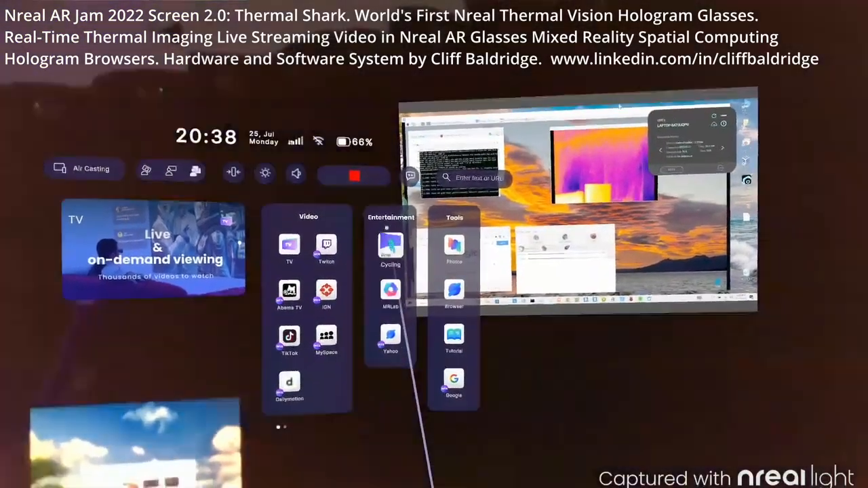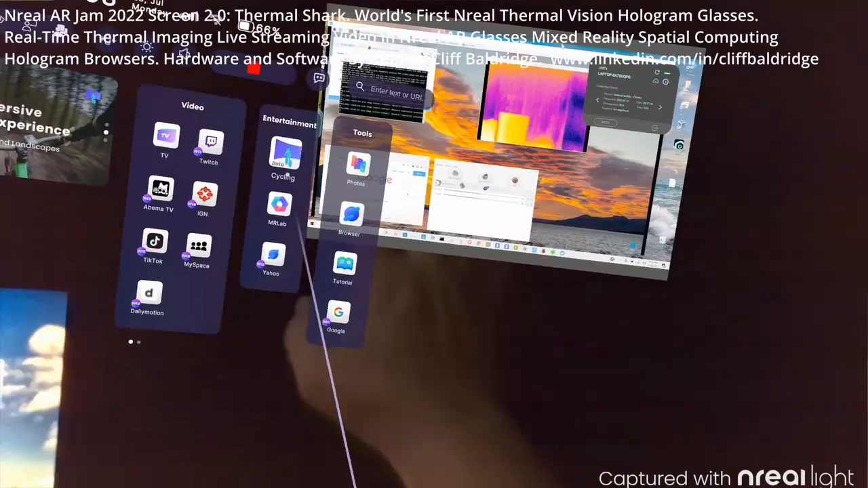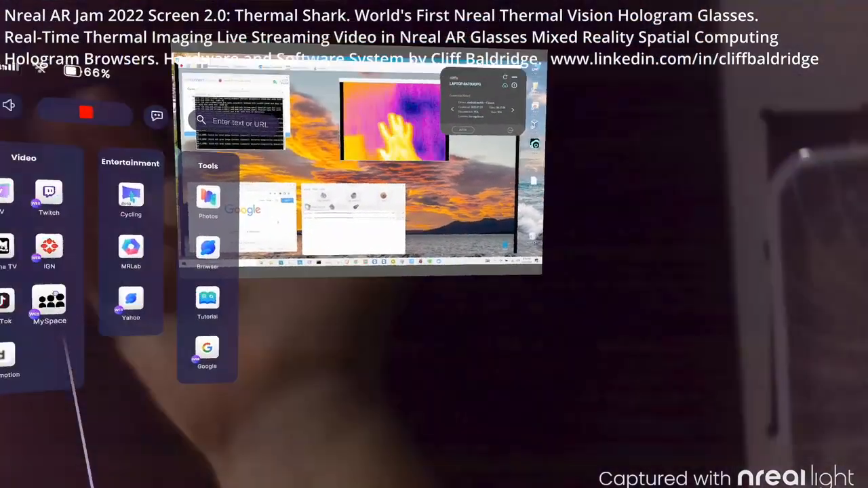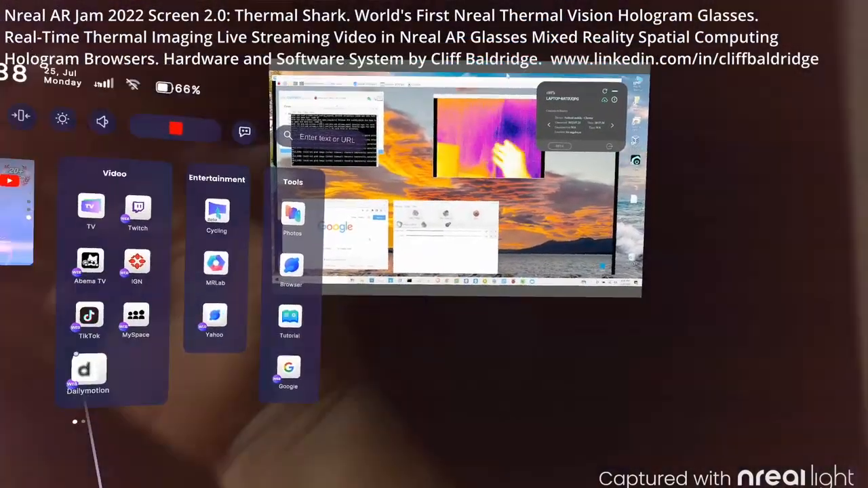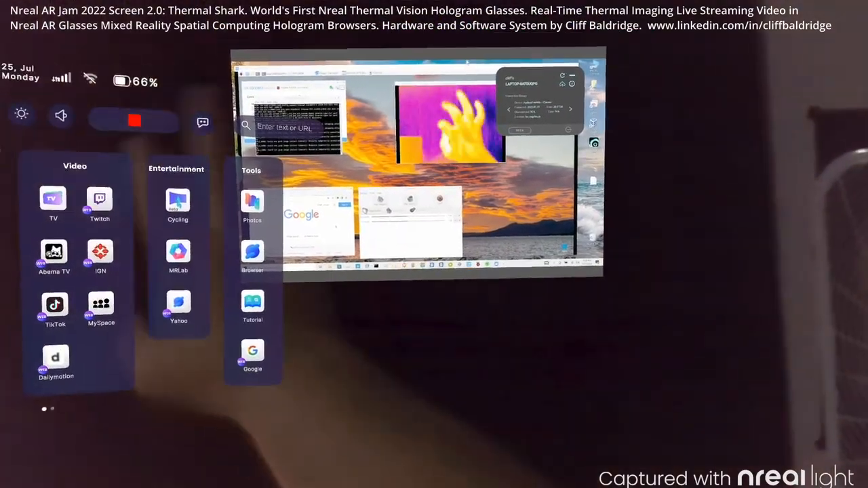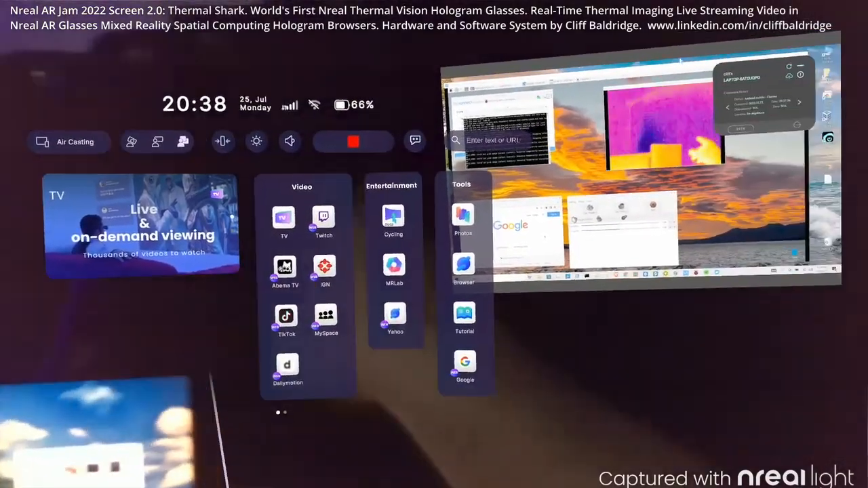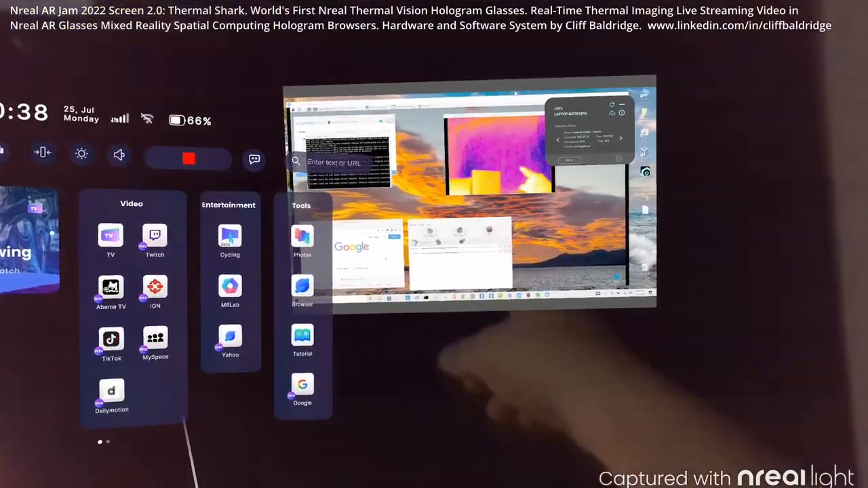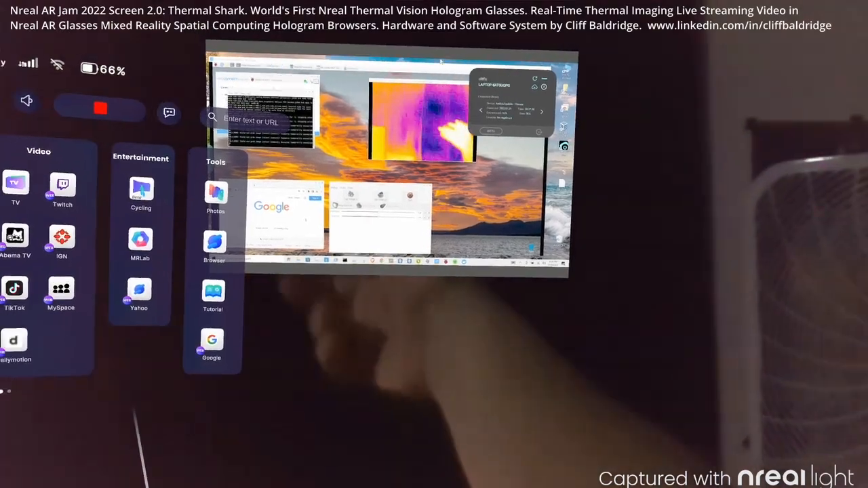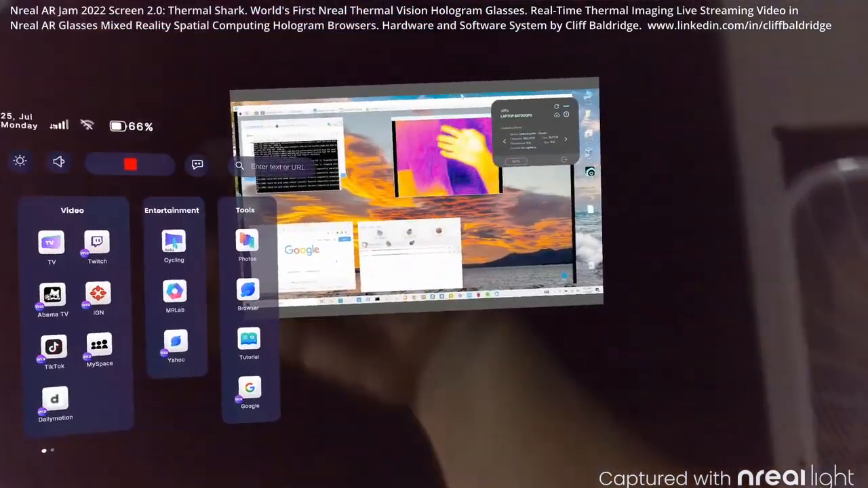Okay, so right here, I actually have the thermal imaging going live, and it's capturing in the Nreal Glasses above it, the thermal imaging camera, the Flir camera, and then I have a Nebula UI open, and a Nebula window right here open with the thermal imaging streaming live.